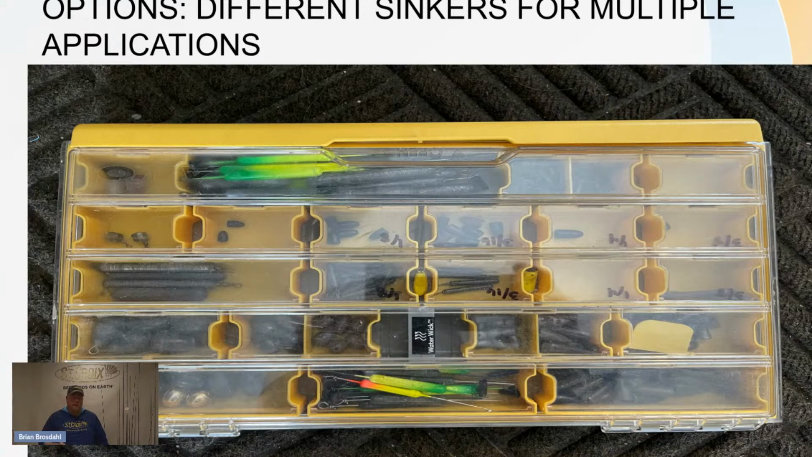If the fish are biting in 100 feet of water, I'm ready. If they're biting in 5 feet of water, I'm ready. And you can't have too small of them. I use a lot of 3/16 on calm days. You don't need to throw a boat anchor at them. 3/16 is a great size. Quarters, 3/8. When need be, I'll even go lighter. I got split shots for that.